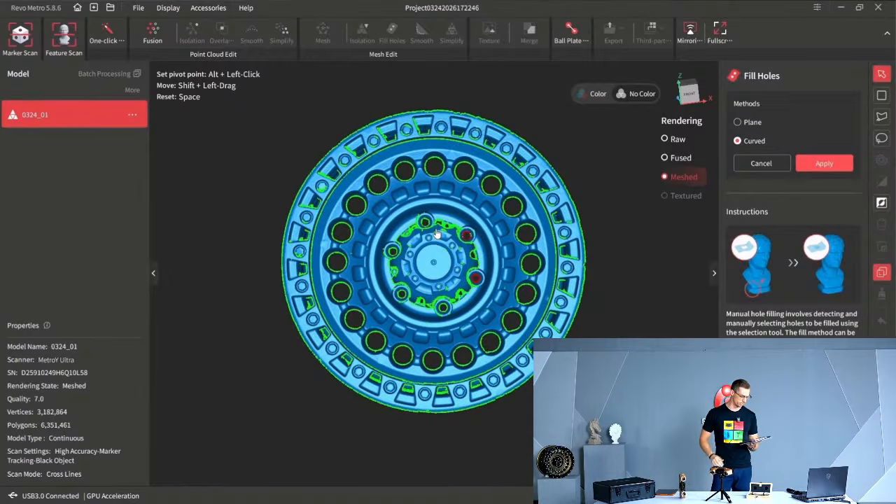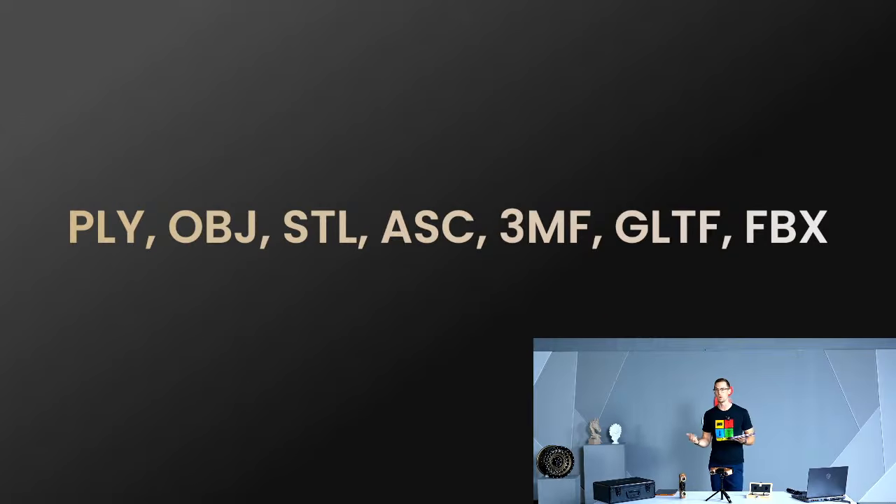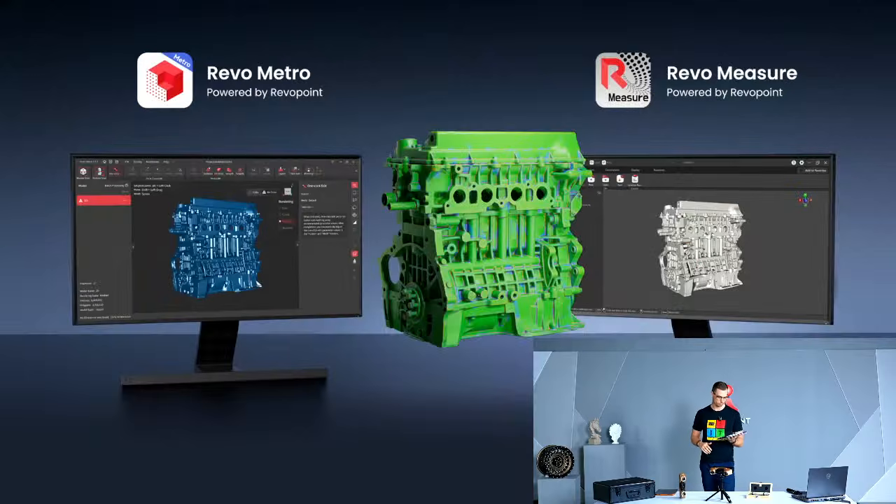Makes it super easy. And of course, when it comes to exporting the item you just scanned, we have the 7 major formats that you need in exporting. I'll read them off here. We have them up on the screen. PLY, OBJ, STL, ASC, 3MF, GLTF, FBX. All your bases are covered there with using those 7 formats, so you don't have to worry about that. The software is capable of exporting with those.